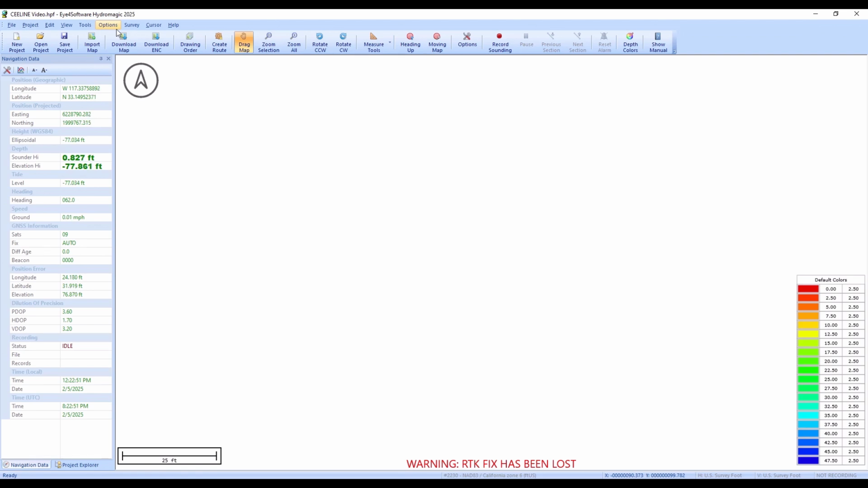In traditional land surveying, you have a rod height, one measurement, but here we have two, the draft and the antenna height. It doesn't really matter what the draft and antenna height numbers are, assuming you're using an RTK solution, but the total of those two numbers needs to add up to the total distance between the GPS antenna and the bottom face of the transducer.